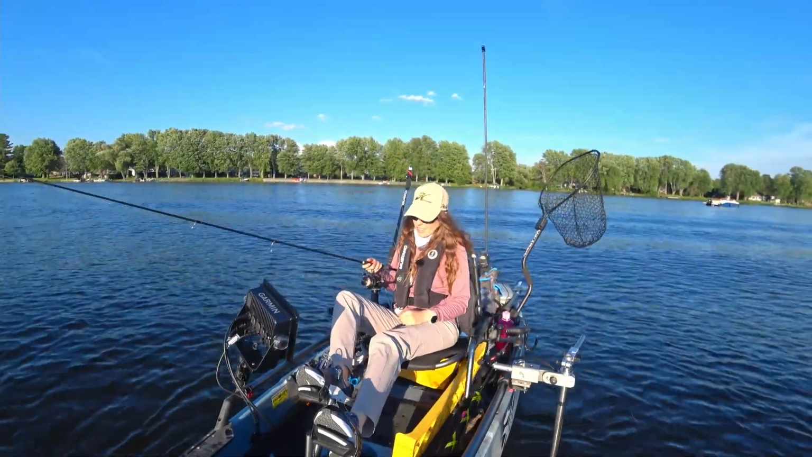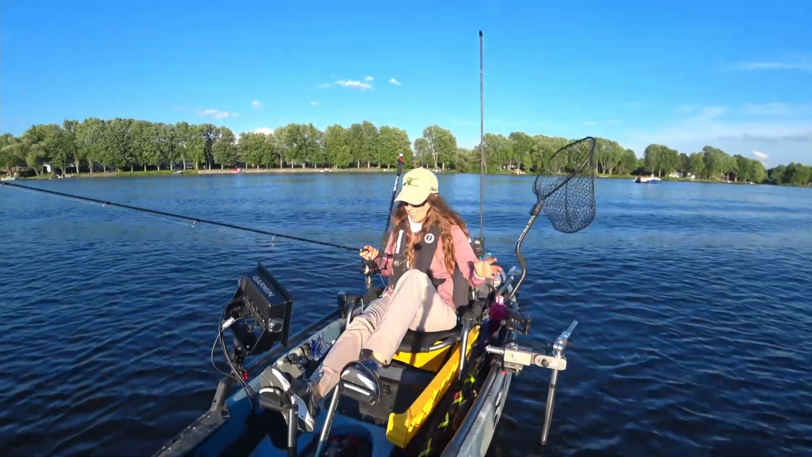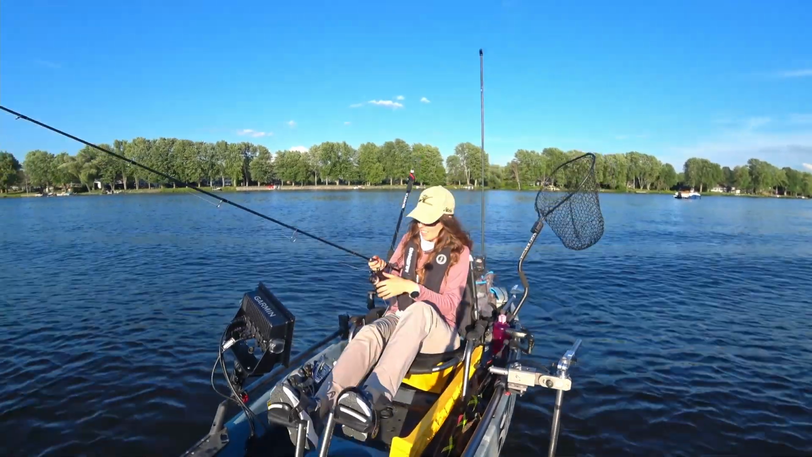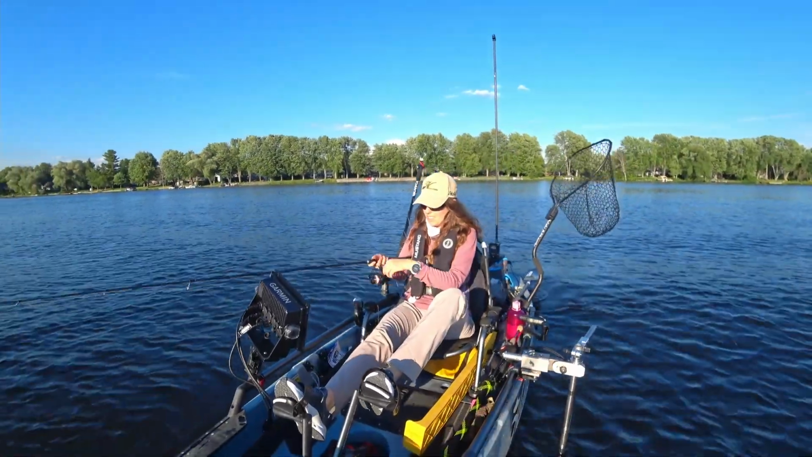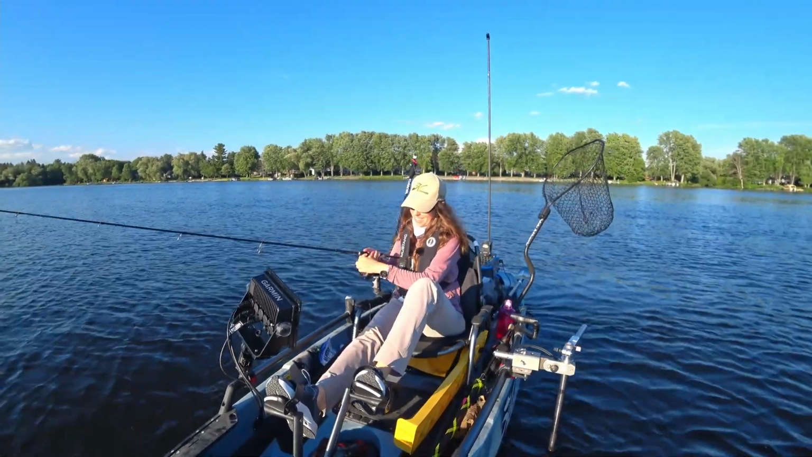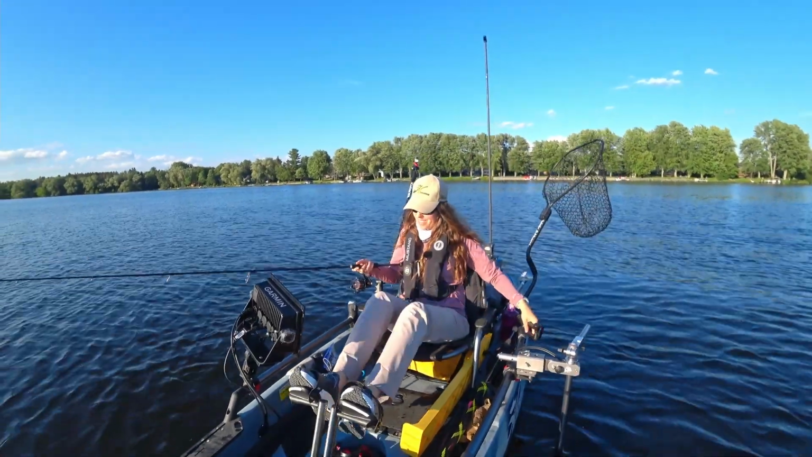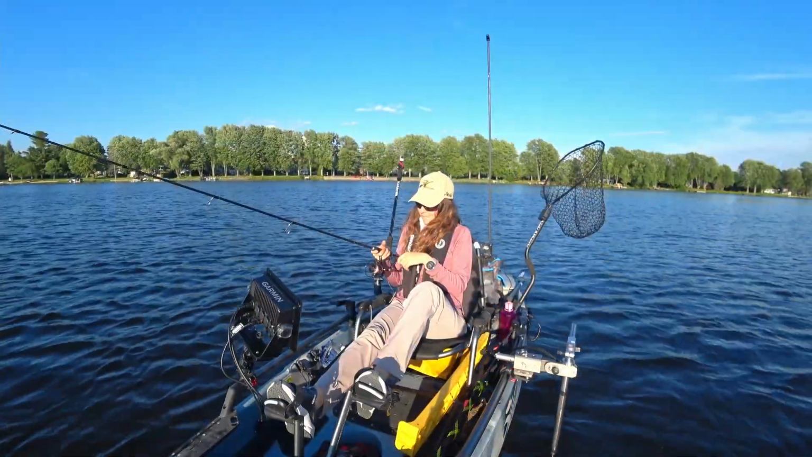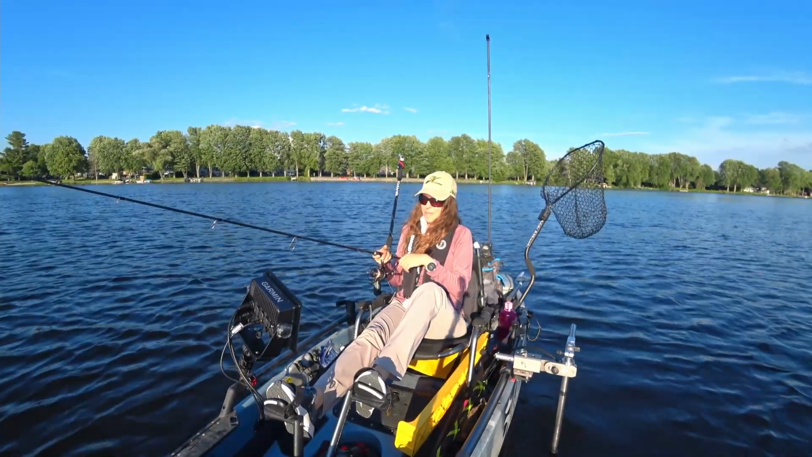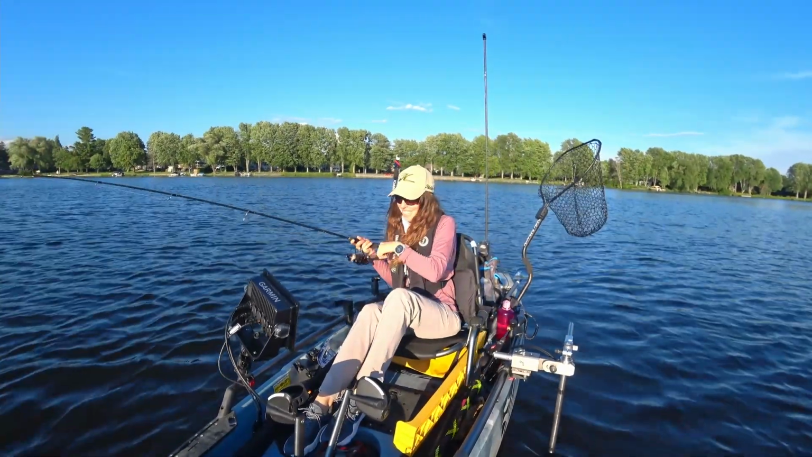The cool thing with the Livescope is I can pinpoint exactly where I want my bait. So I did a cast a little bit too far, reeled it, and then dropped it right on the edge of the weeds. Now I can see it. Oh, I see one. Yep. Got it. I saw that fish.